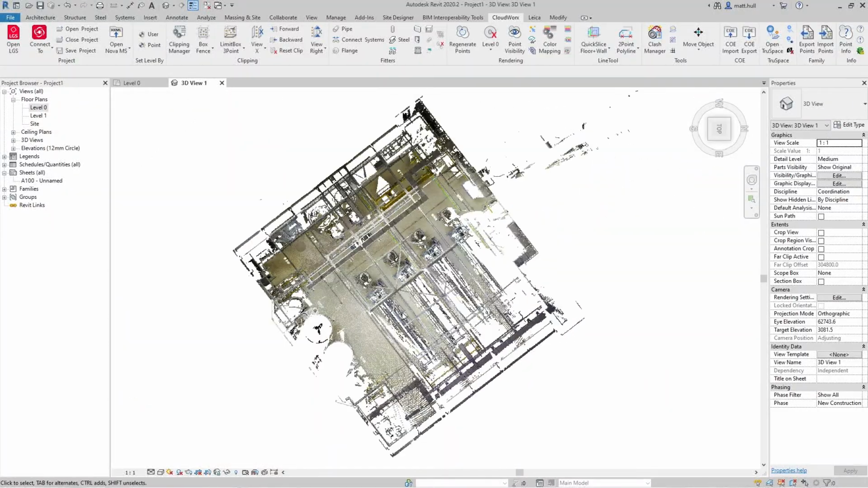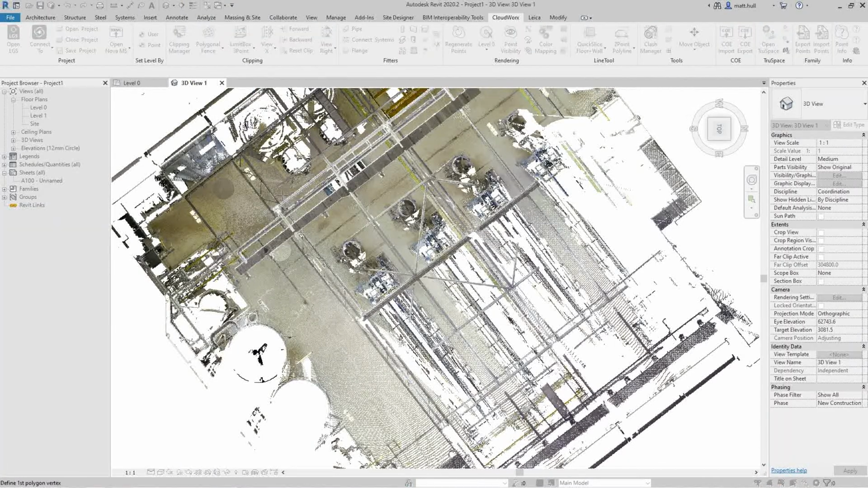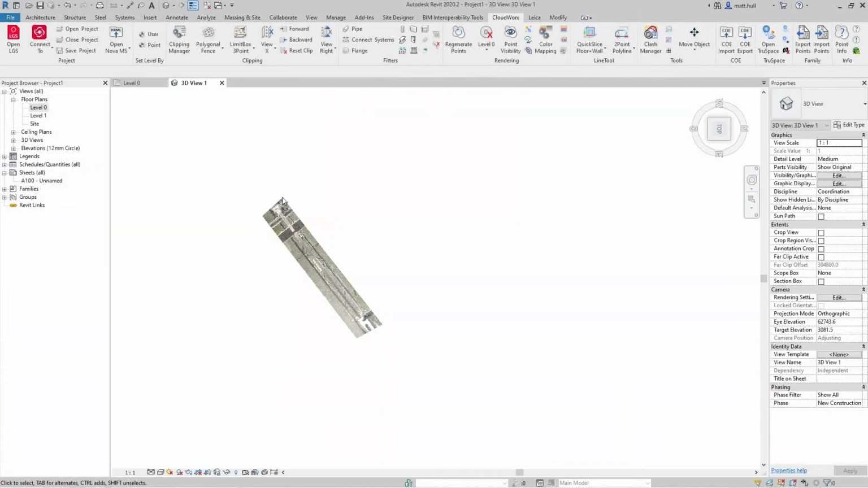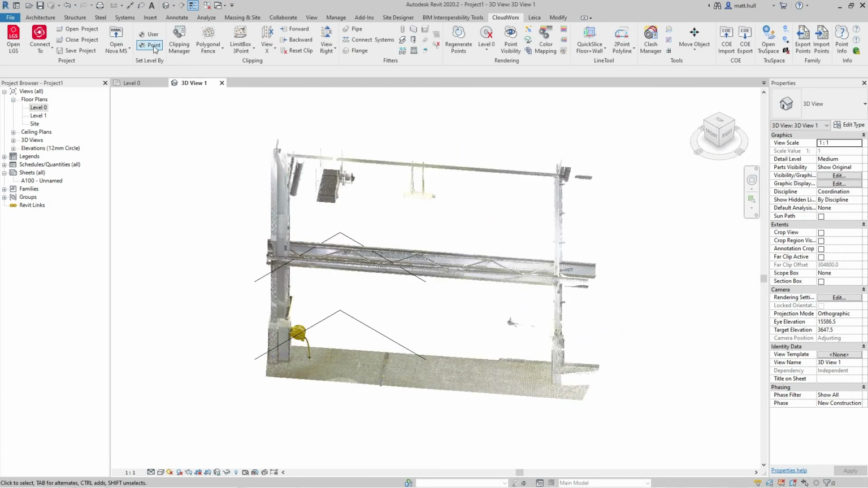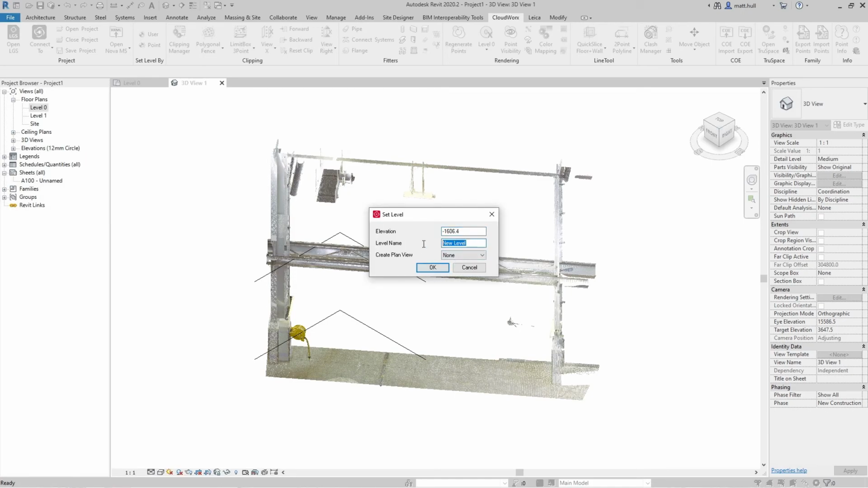Now that I've located the area that I want to work in, I'm going to use the polygon fence tool to hide off the rest of the point cloud to make it easier to extract the steel. With this clip set, I need to set up some levels within my project. Using the level by point tool, I can very quickly select the floor, give it a name, and give it a floor plan.